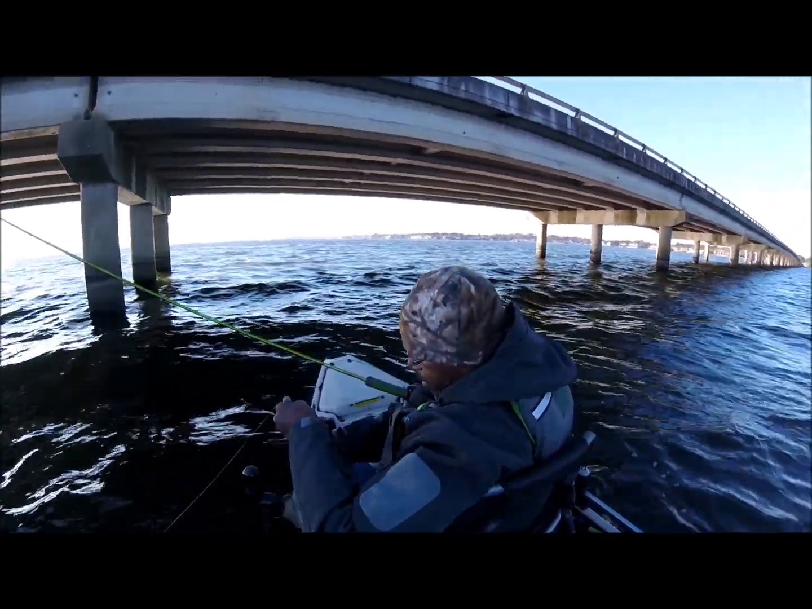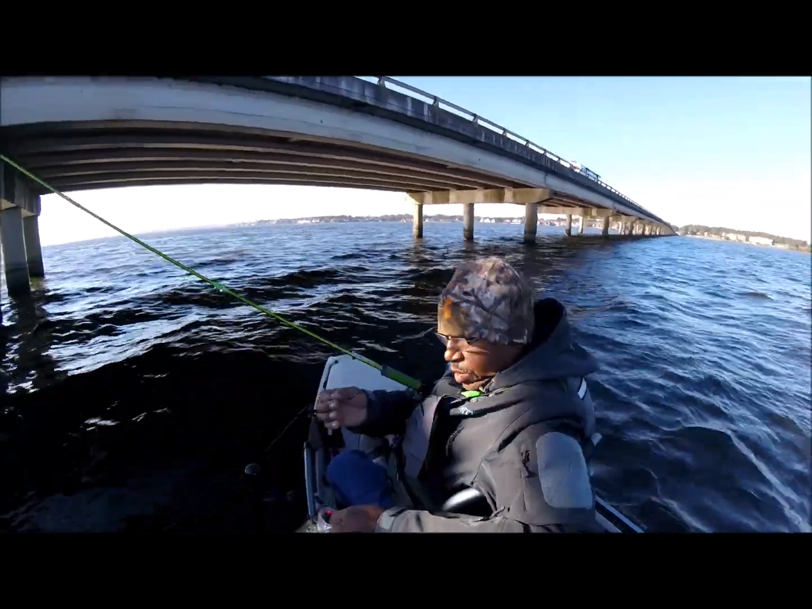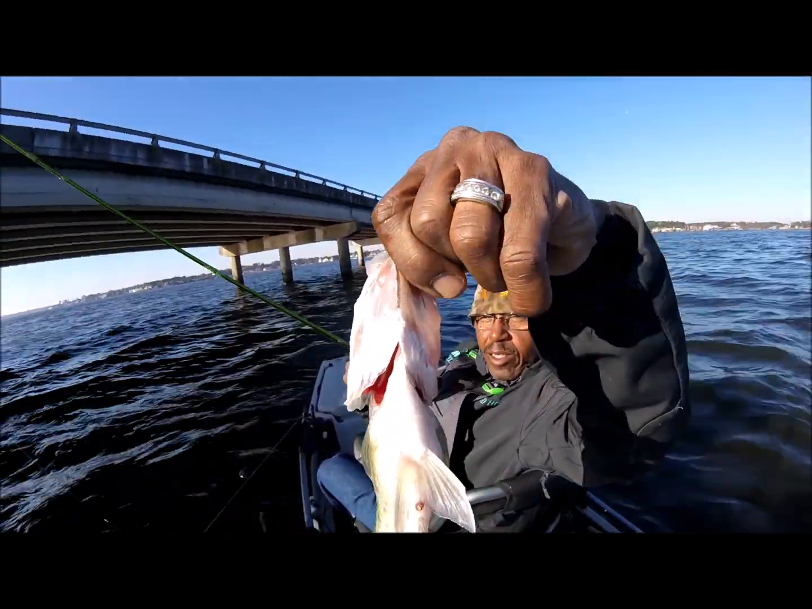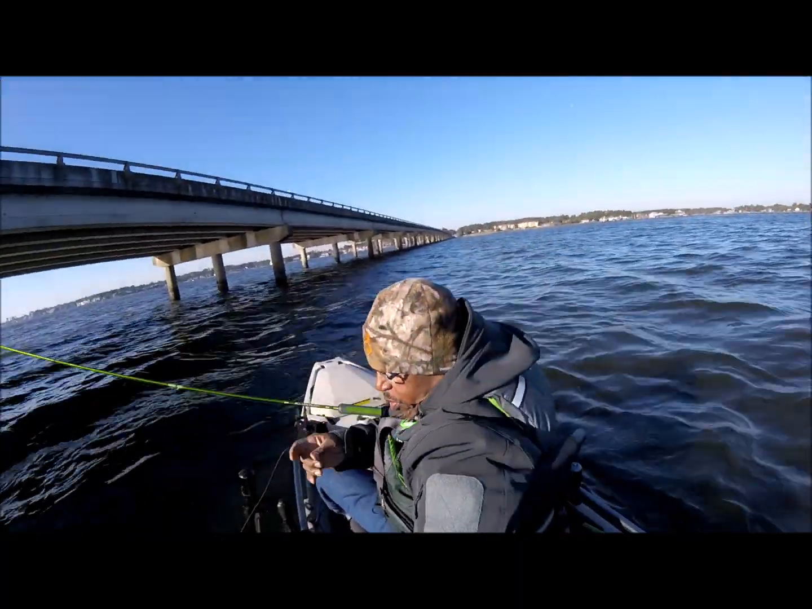Beautiful black crappie. I told you some of the most beautiful fish in the world are out here. Look at the stripe down his back underneath. Just aquarium fish, man. Beautiful, beautiful fish.